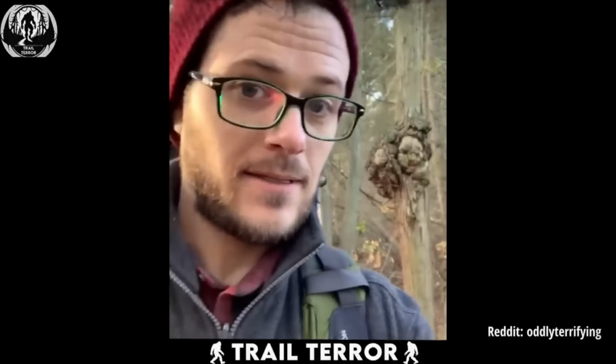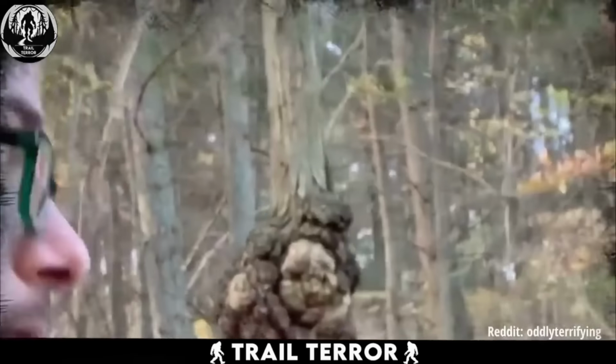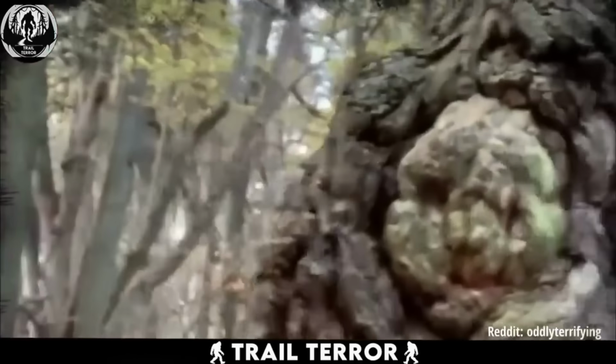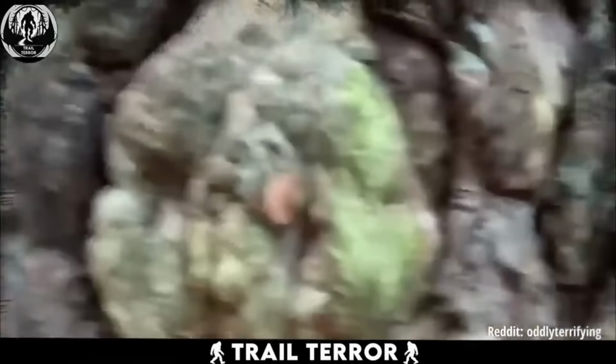Internet sleuths have chimed in, and many believe this could be a tree spirit trapped in the wood itself. After watching this, I've got to say, I'm starting to believe them. Whatever it is, it's hard to shake off that eerie feeling that something ancient is watching you from within the bark.